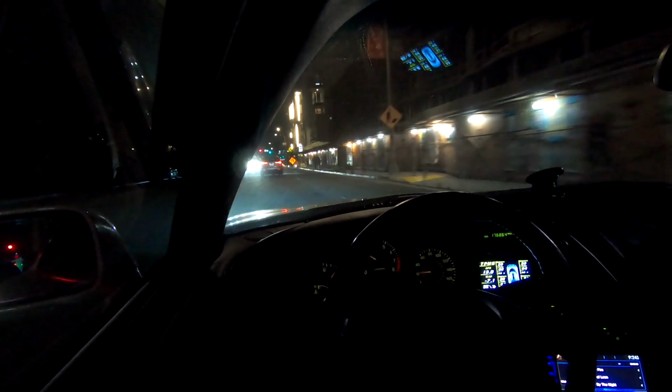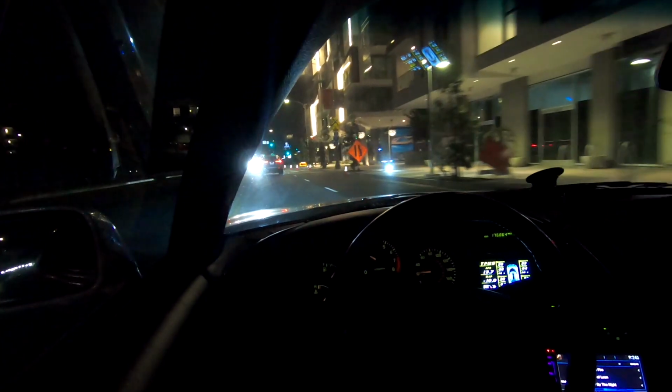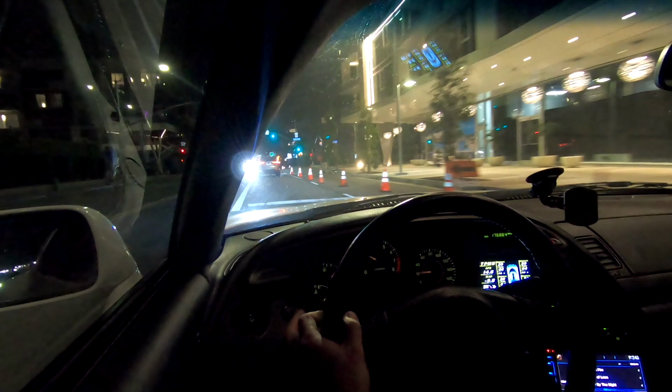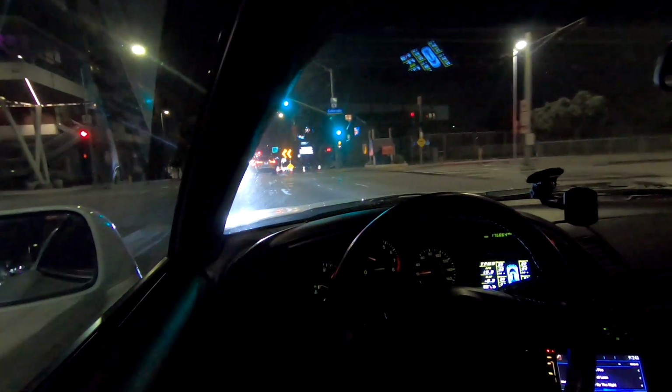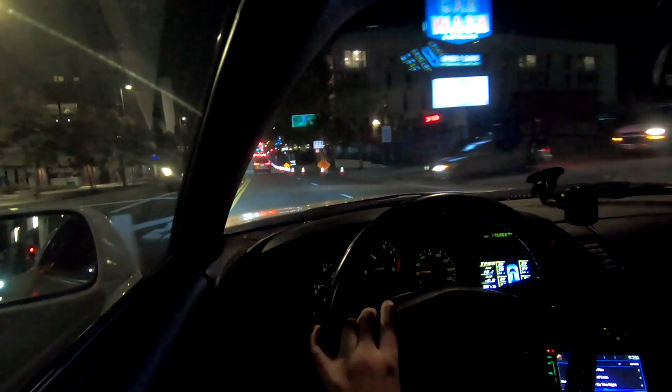Alright, we're out driving. It's around 9 o'clock at night. I'm testing out the new headlights. I just pulled over and aimed them at a wall, and I think I've got them in a good spot now. We're also testing out the new igniter that I installed. So I'm just going to drive around for 20 or 30 minutes and see if the stumble went away.